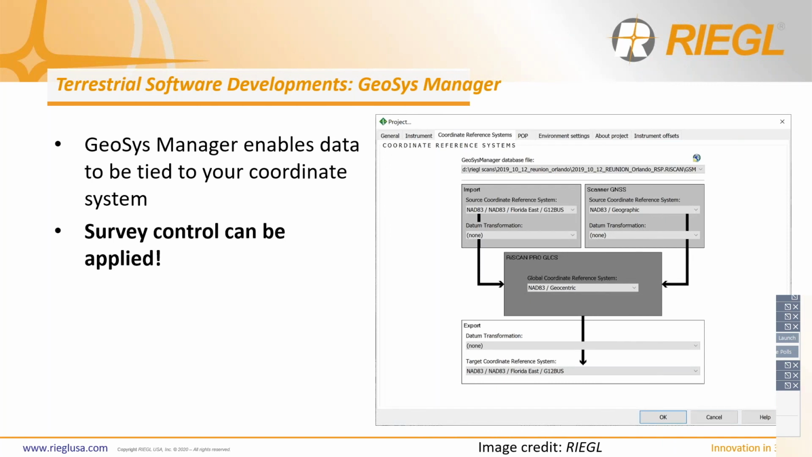So this manages a database that contains a set of coordinate reference systems, their underlying geodetic datums, ellipsoid models, datum transformation parameters between those geodetic datums, map project parameters, and geoid models. So in layman's terms, this really just means that it helps to enable your data to be tied down to your coordinate system that you choose to work with, and it helps lock you into your position in the world for further accuracy. Survey control can only be applied here in GSS Manager, and this applies the coordinate system, which we will actually then tackle in the next few slides with MSA2.